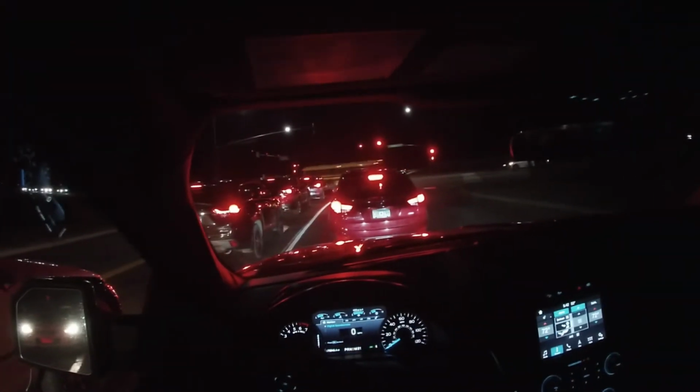They definitely made these trucks very luxurious these days. I mean, I can see why trucks are so expensive now, and this one is no exception.